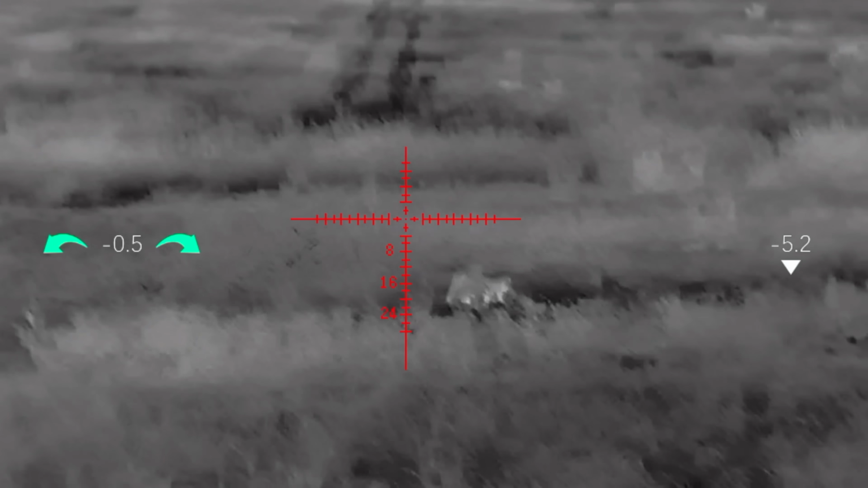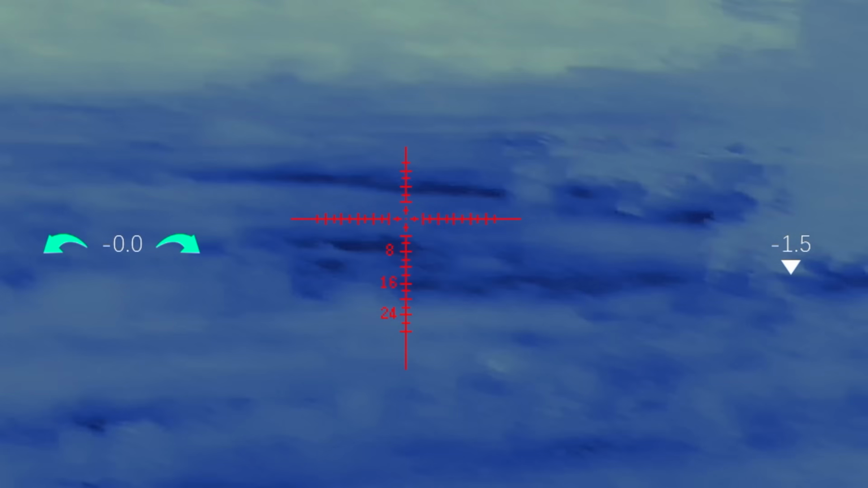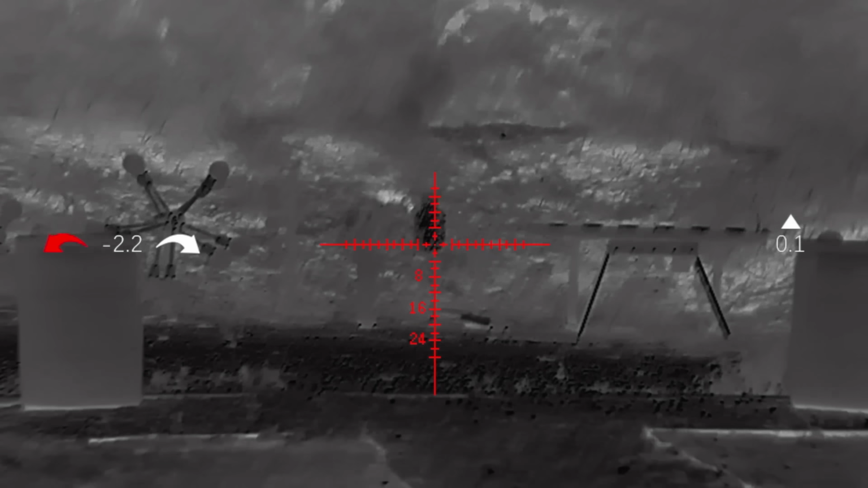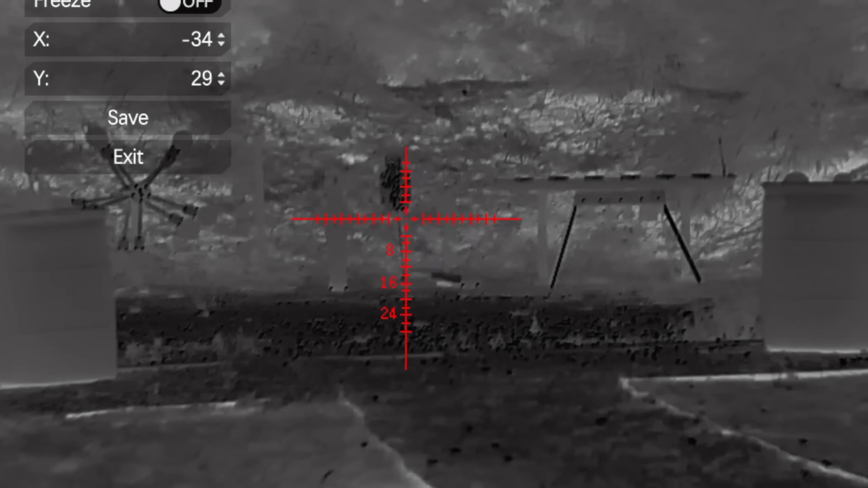Cool little notable feature is it does have the one-shot zero, so a freeze menu, and I'll go ahead and showcase that real briefly when we get shooting. But long story short, when you're zeroing it, you can see where you miss via the hotspot, and then screenshot the image, move the reticle to that hotspot, and you have a one-shot zero more or less.